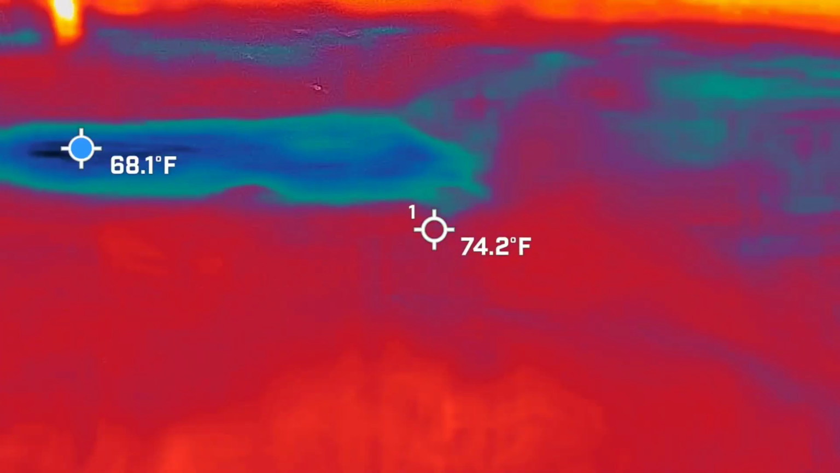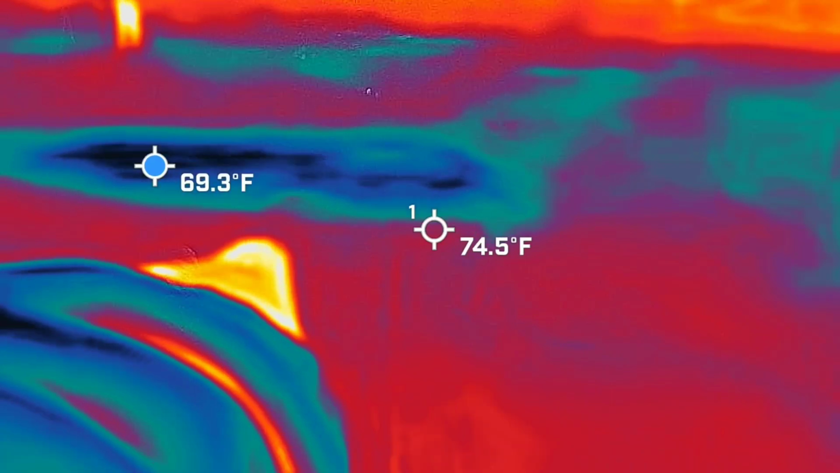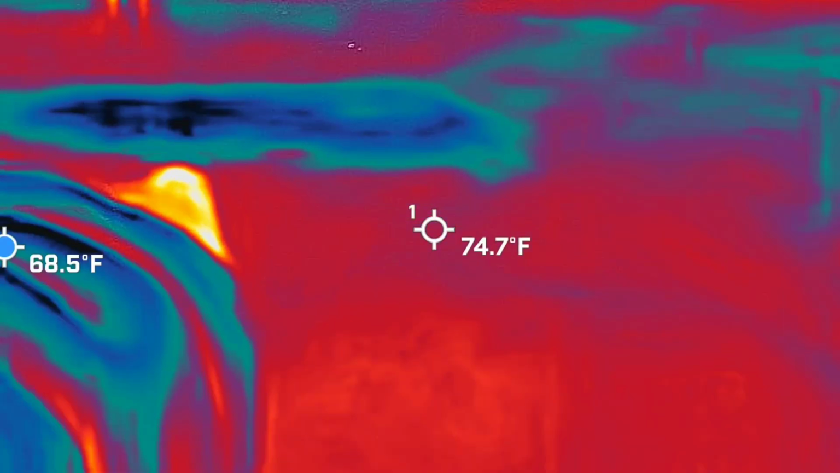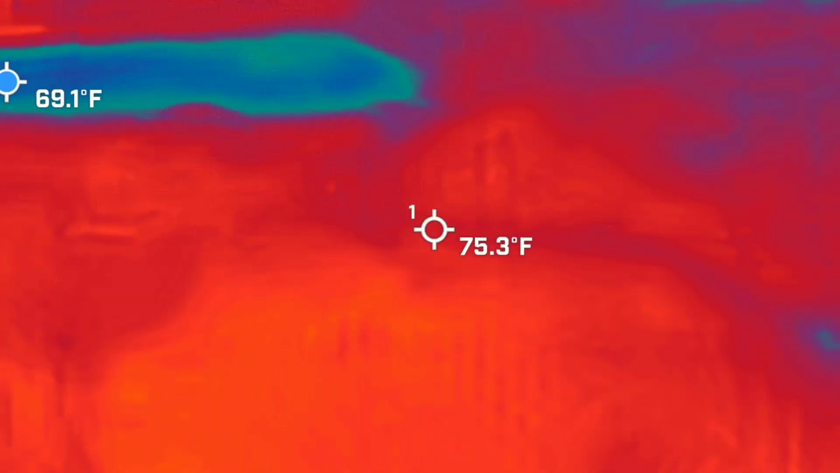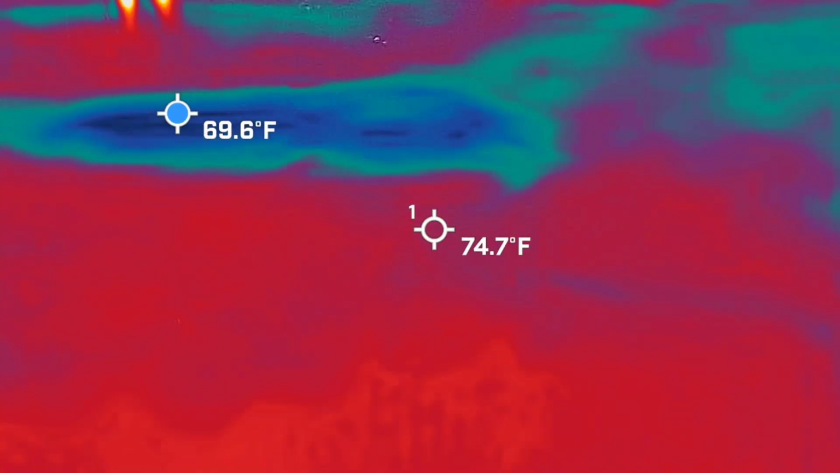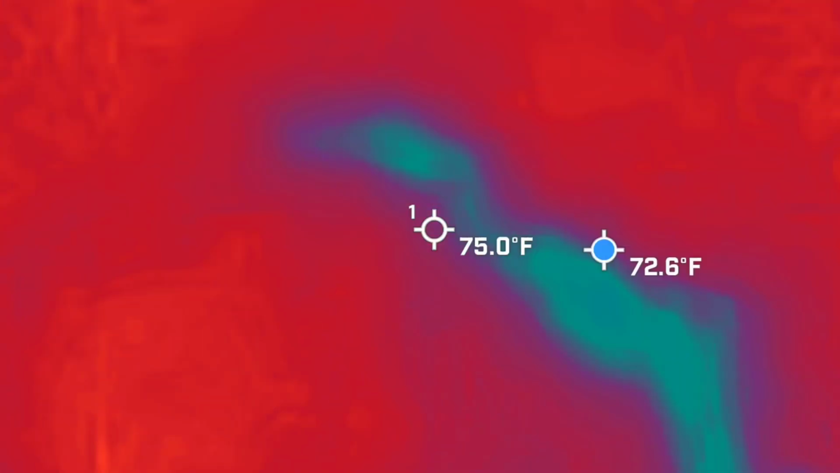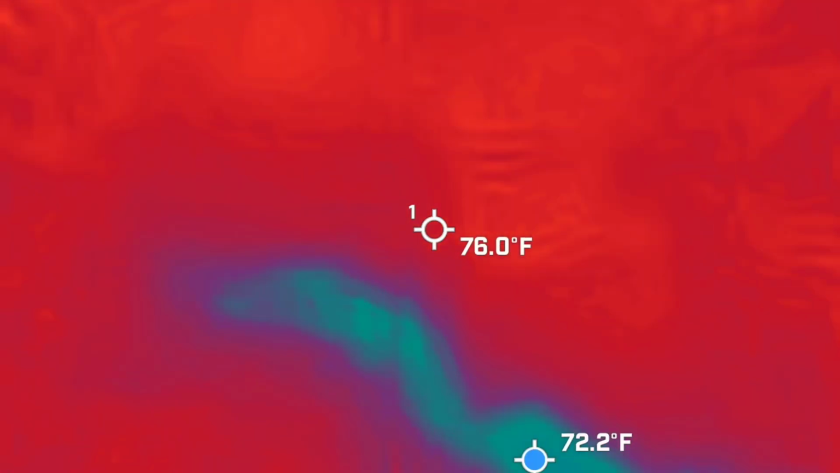So maybe it's this sandy stuff right there. That's what it looks like. It's on this side of you, towards me from you. It's like this area right here that you're just walking into.